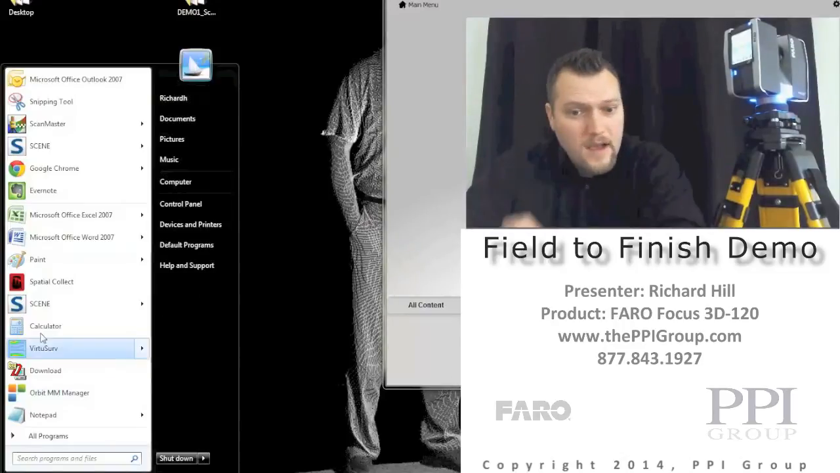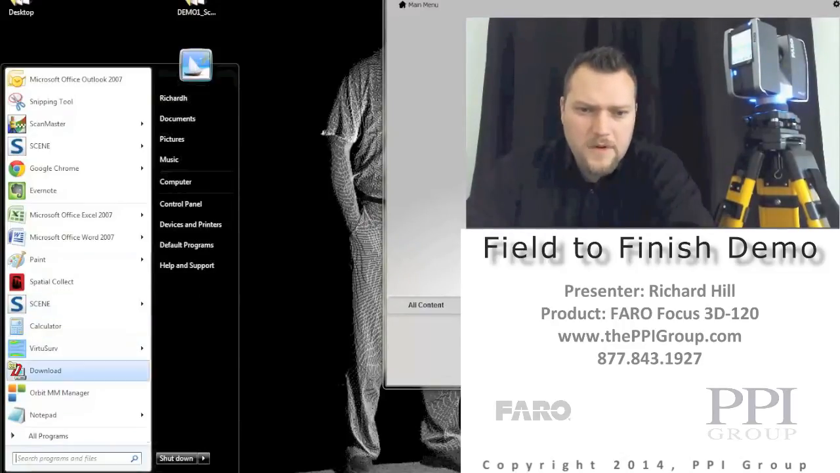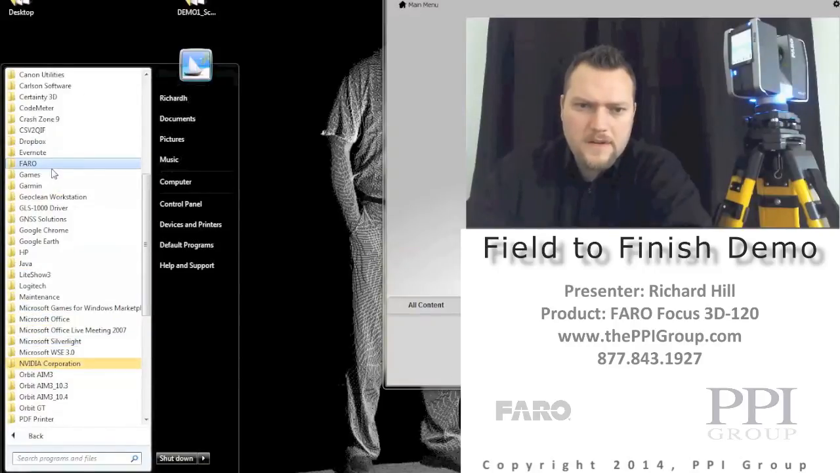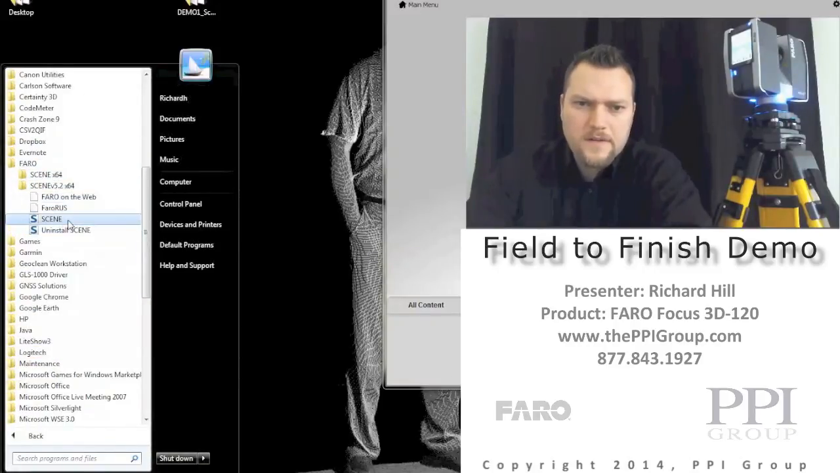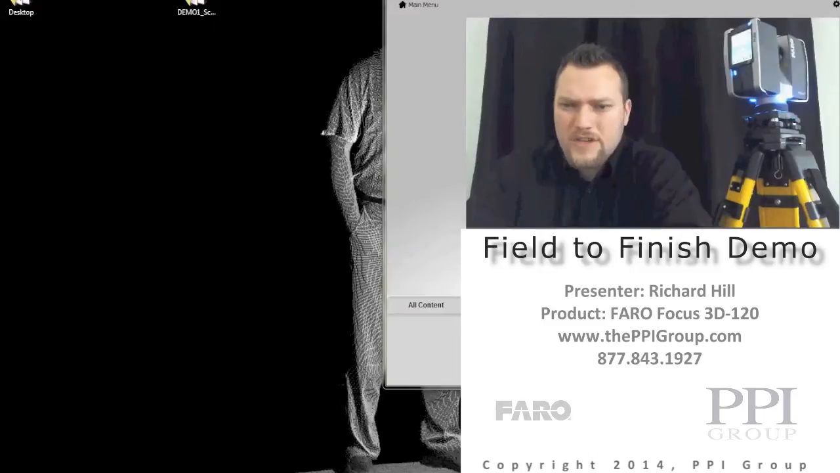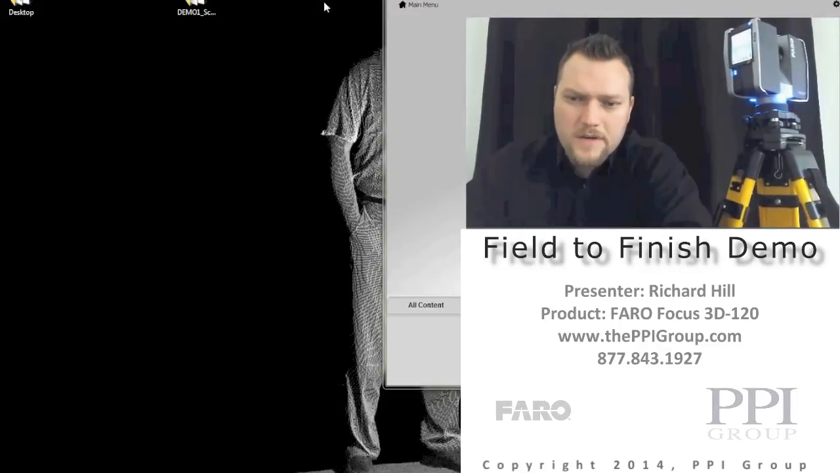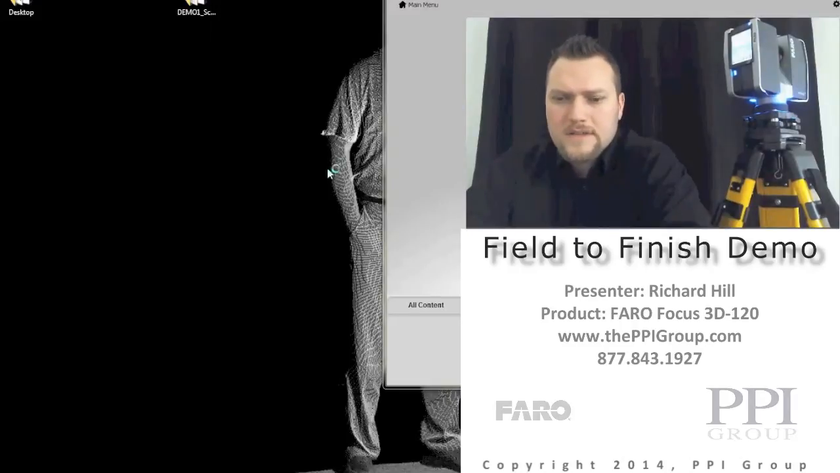Okay, now that I've done that, I want to open up the FARO Scene software, and I'll go to all programs and I'll open up FARO here, go up to FARO Scene. The version of Scene that I'm using is FARO Scene 5.2, and so we'll give that a few seconds to launch. Of course, I'm running screen capturing software right now, so that's taking a bit of my resources at the moment.